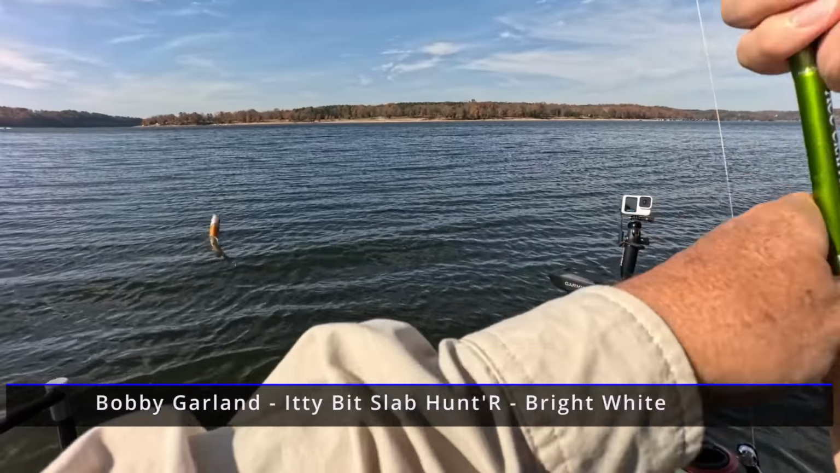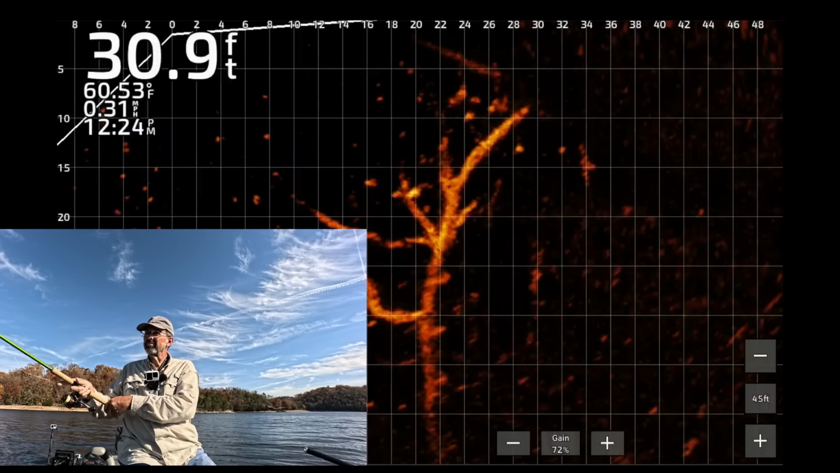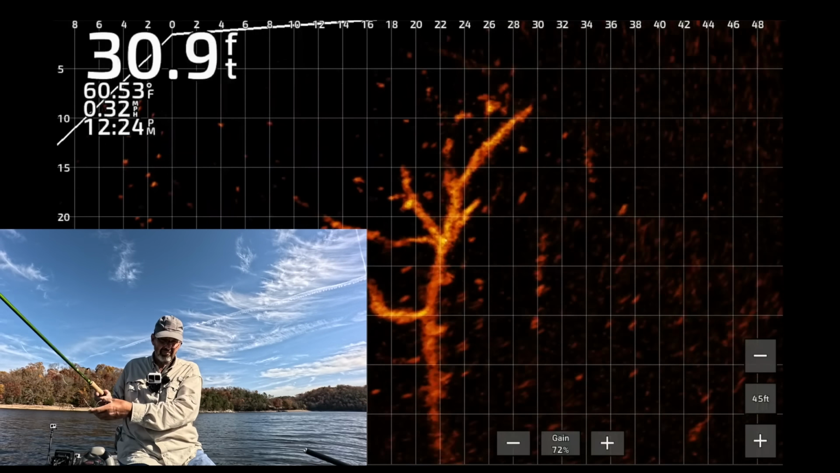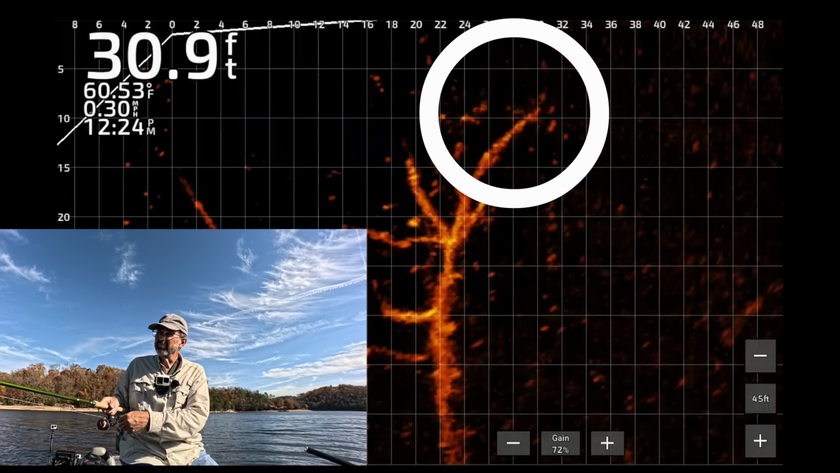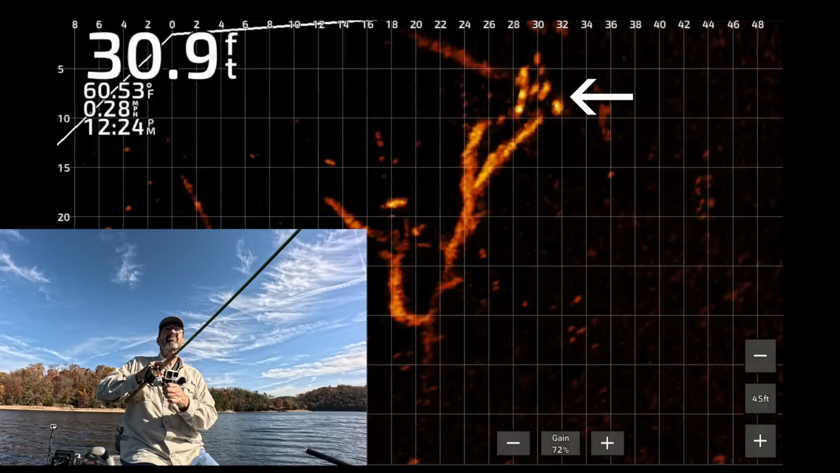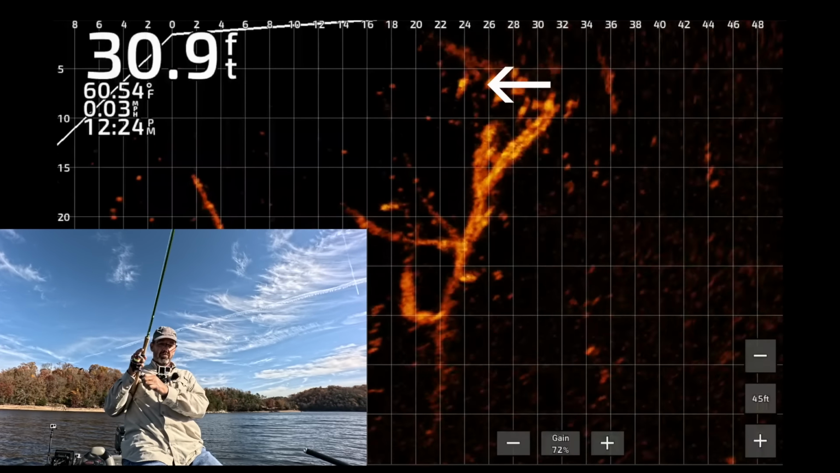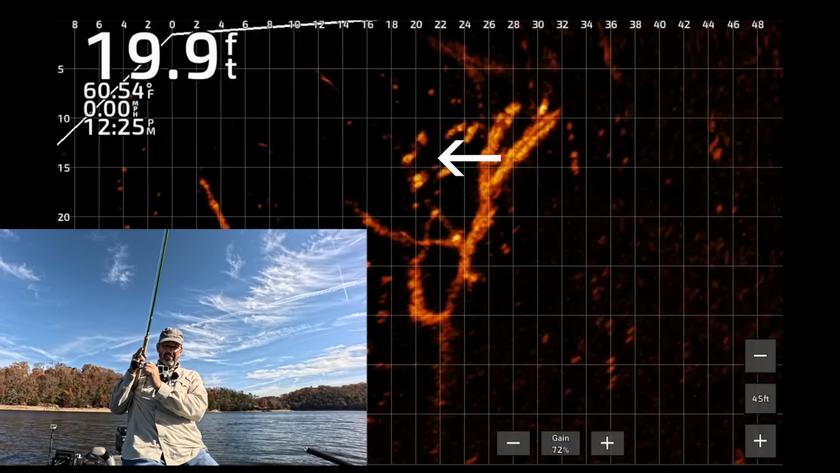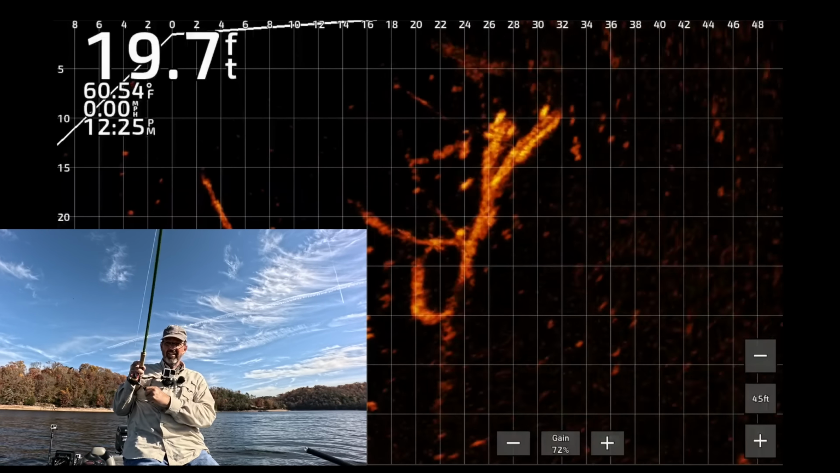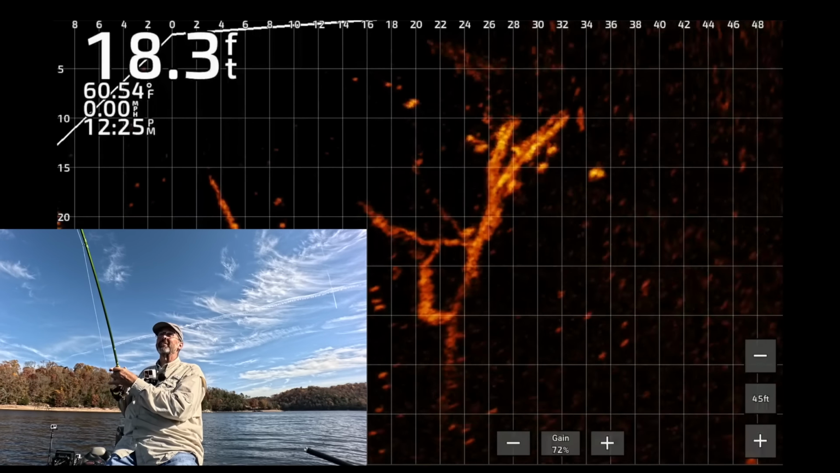This is a small one, if it's a crappie. I don't know what this is, but I don't think it's a crappie. It's fighting way too hard.